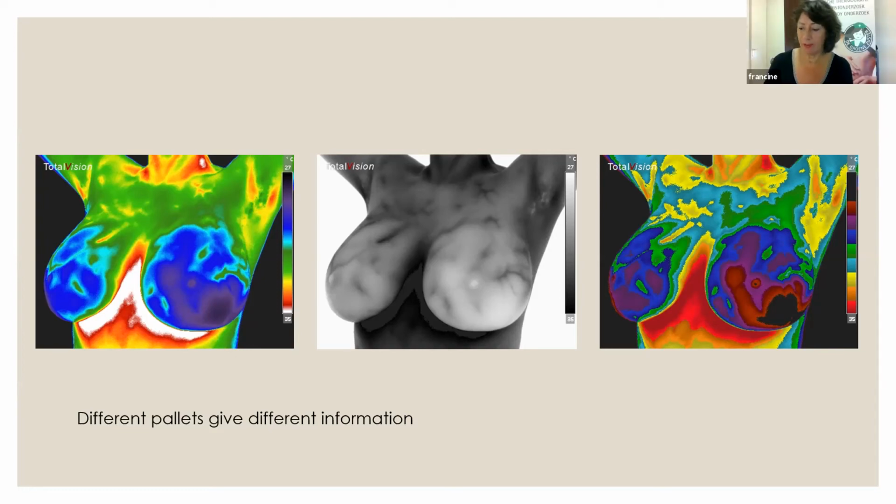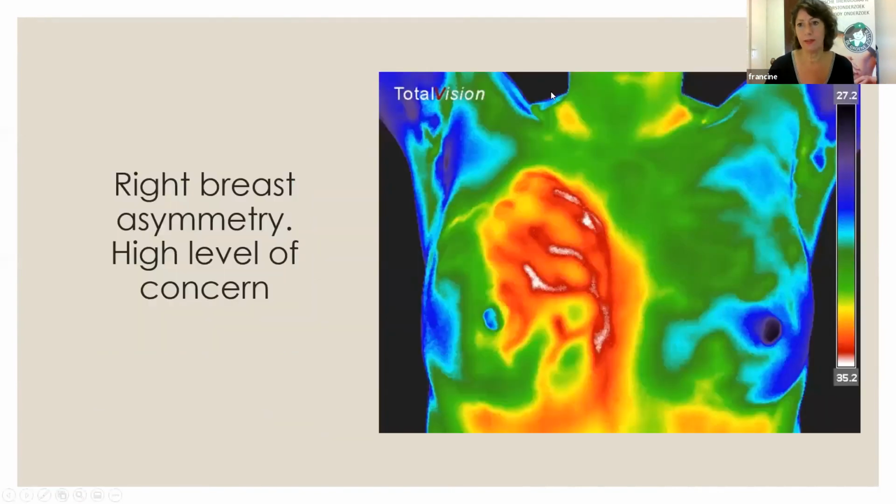Well, we work with levels of concern. Because if we have a high level of concern, of course, she needs to see her doctor right away and have an ultrasound. That's the nice thing with thermograms and ultrasound. If I pull up this one, if you see this image, there's a high level of concern on the right breast. But if you would do a mammogram, it might be that they don't see anything because they don't see the inflammation, but it's very clear for us that something's going on here.